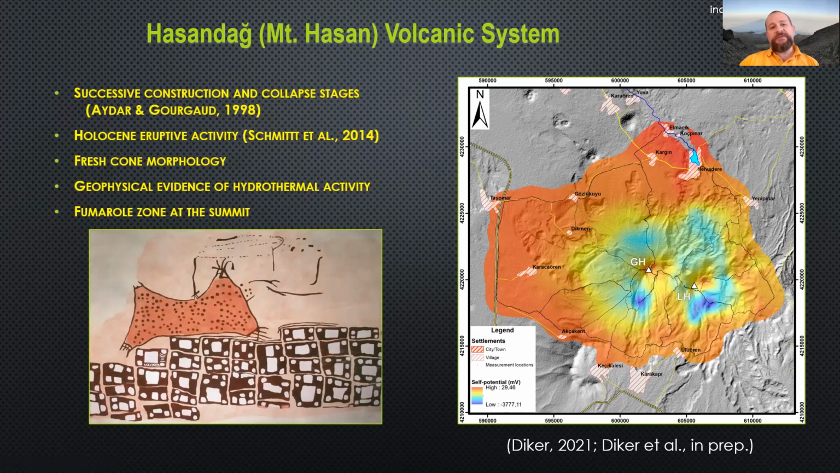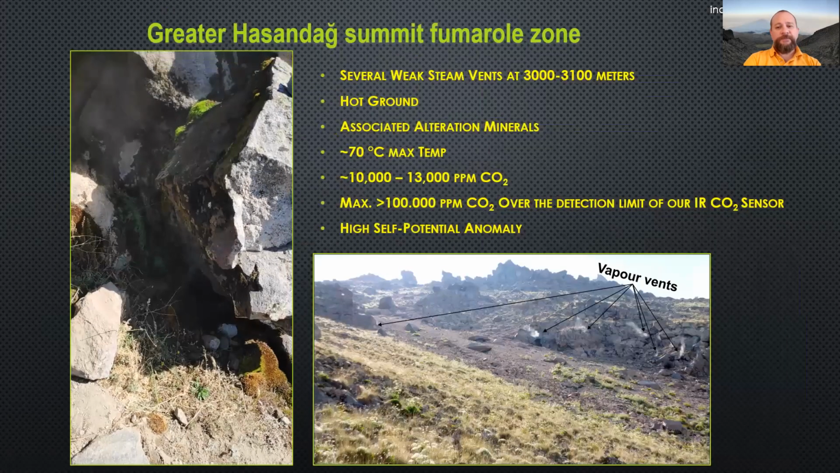We have geophysical evidence of hydrothermal activity on both the Greater Hasandağ and Lesser Hasandağ summits. This is a self-potential map from the thesis of my former PhD student Can Erdiker, and we have distinct anomalies on both summits. We also have a fumarole zone at the western flank of the Greater Hasandağ summit.